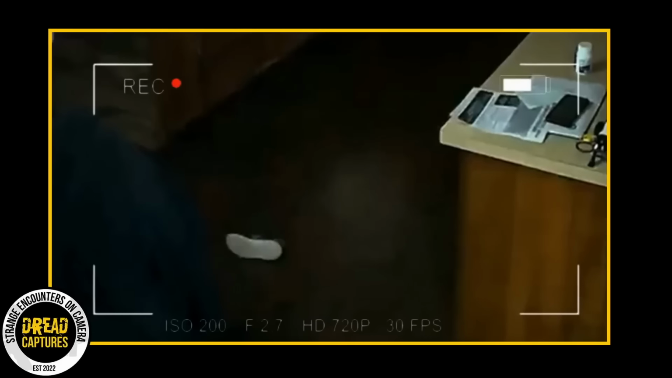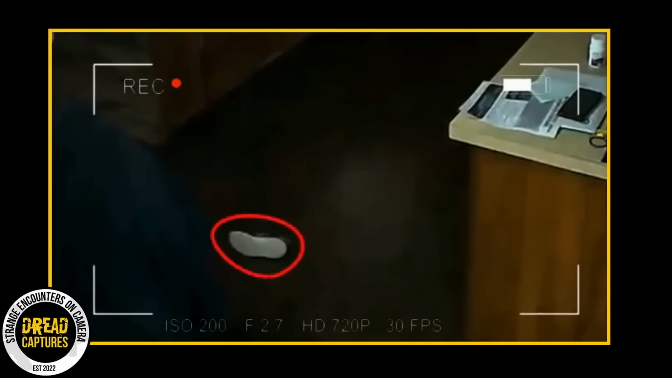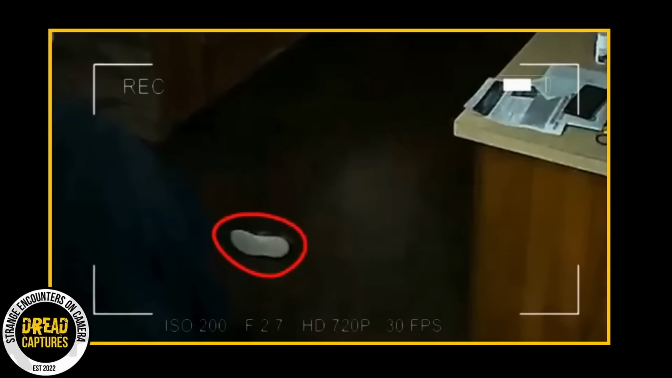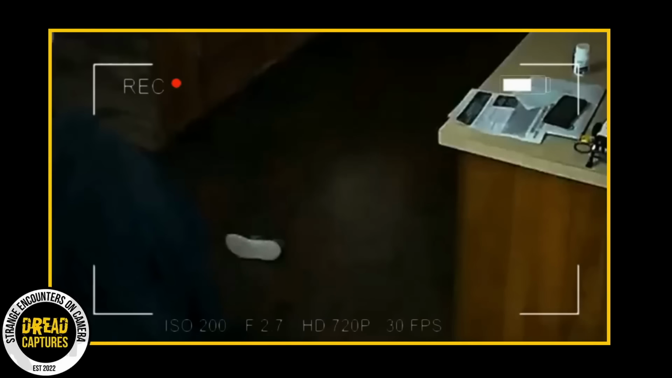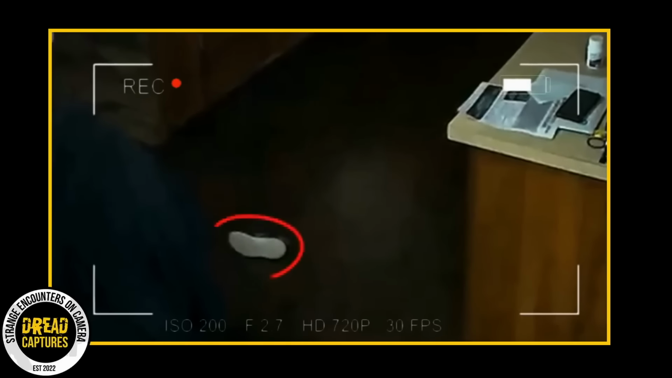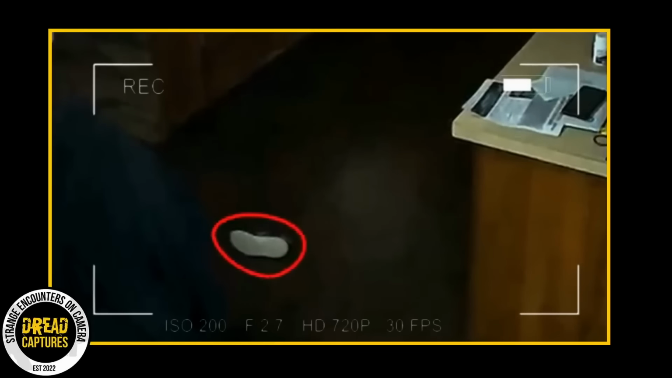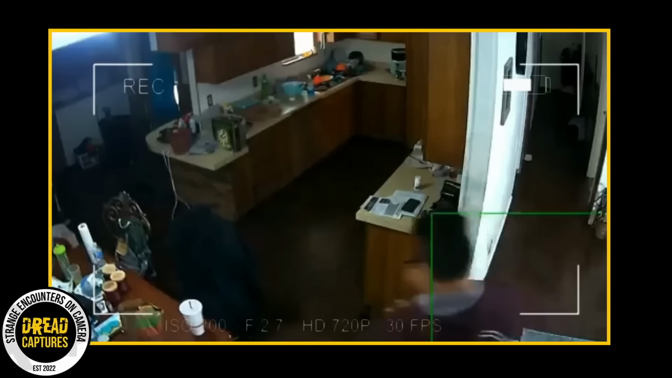This intriguing security footage from a homeowner was posted online. So the owner's checking out their camera feed and spots a shoe in the middle of their kitchen. They put these cameras up because some weird things have been happening at their house. And this shoe in the kitchen? That's pretty bizarre, not something you'd expect to see, especially if it's not your shoe. When they look closer, it's like the shoe just blinked into place, no warning or anything.